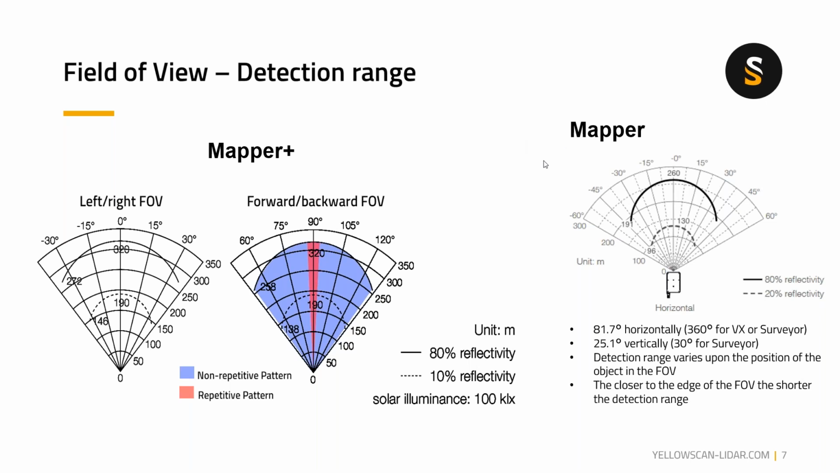The Mapper is using the Horizon. The horizontal field of view is 81.7 degrees and the vertical field of view is 25.1 degrees. At 80% reflectivity the range is 260 meters, and at 20% reflectivity it is 130 meters.